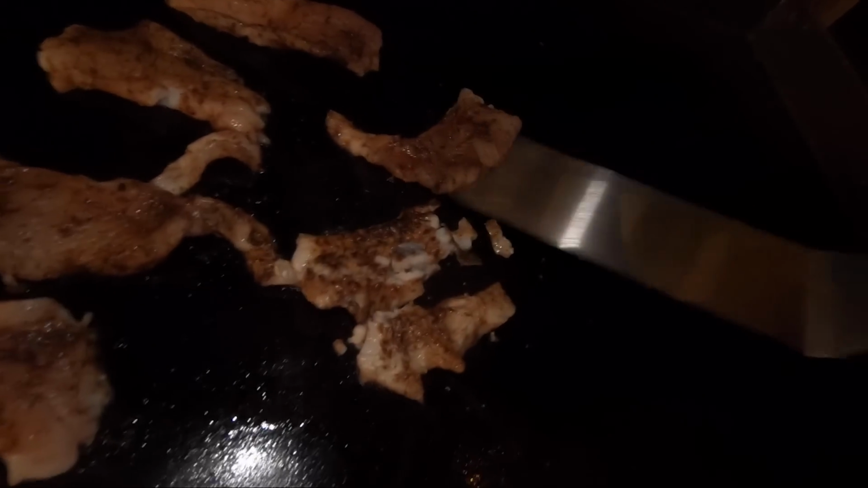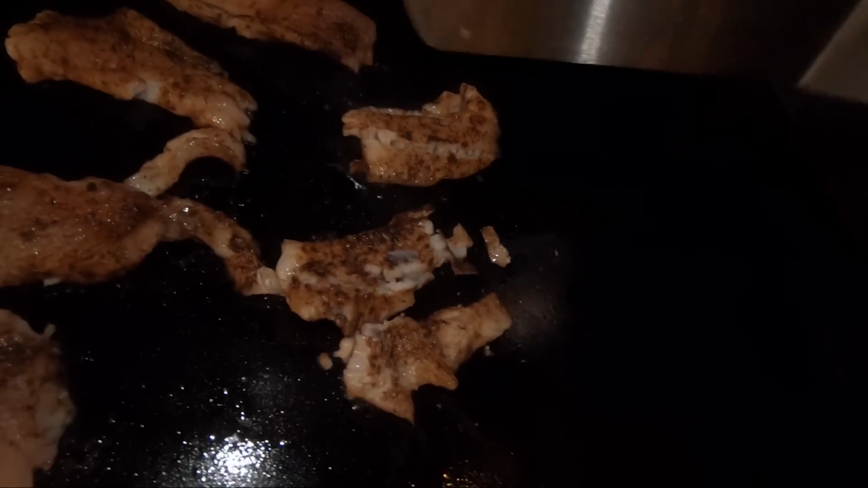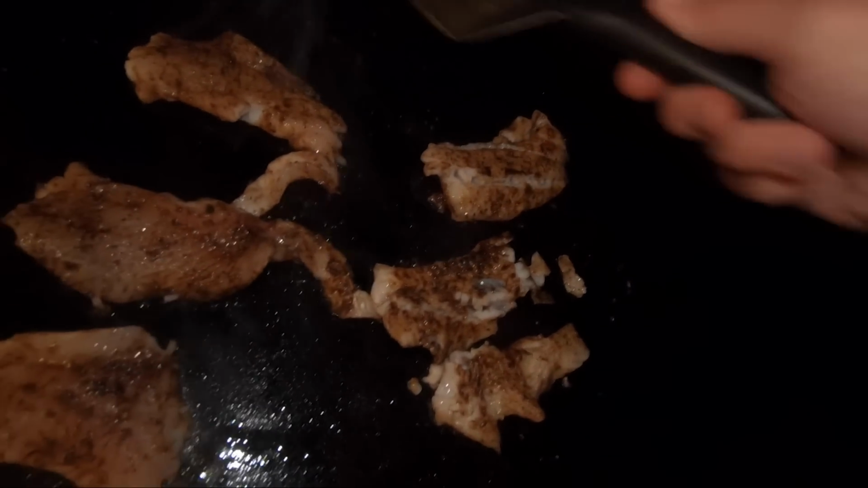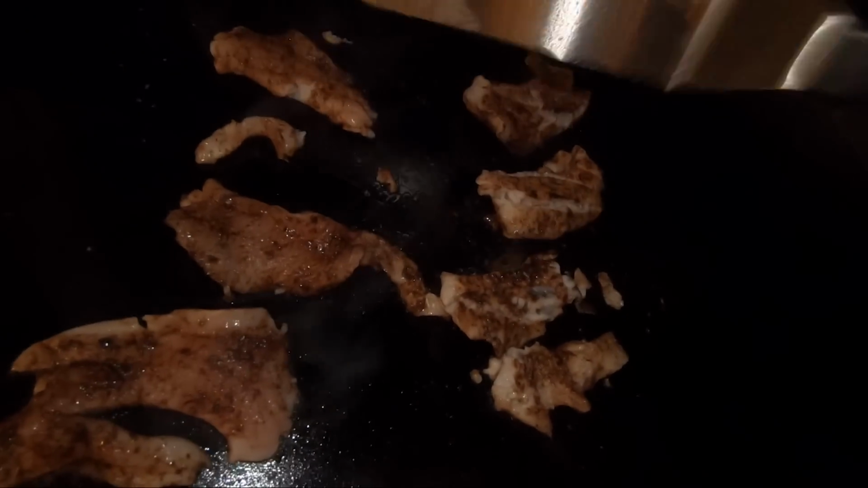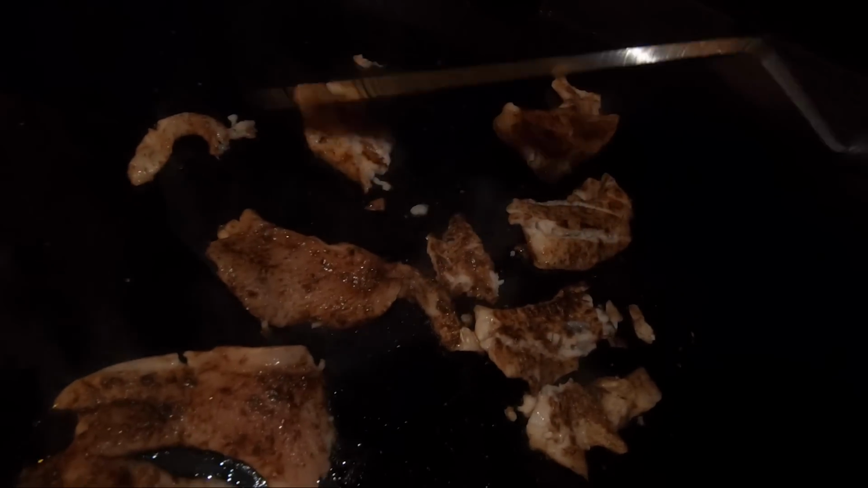With blackening anything, you're probably gonna have some that are gonna break, but that's fine. Just keep them as solid as you can. They're gonna be broken up anyway for the taco portion of things, but I don't think it really matters that much.